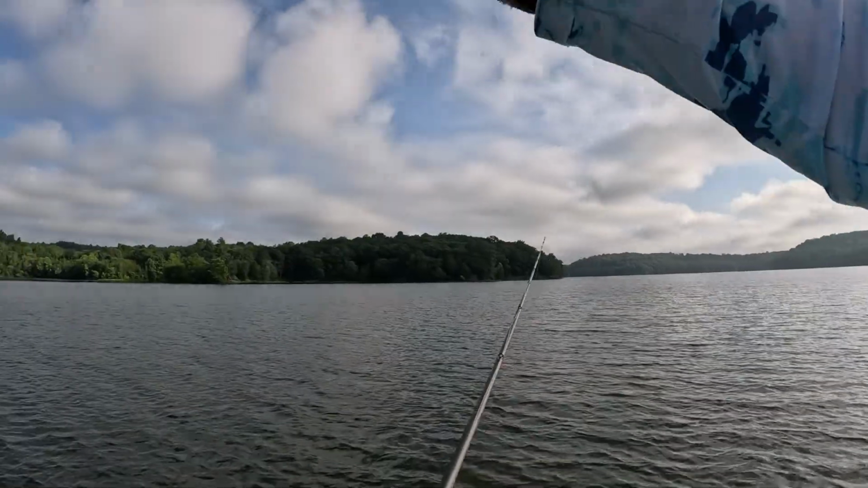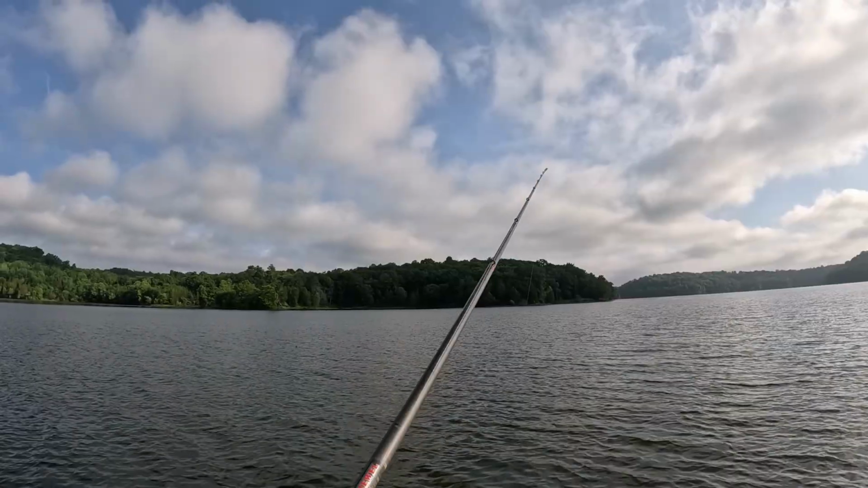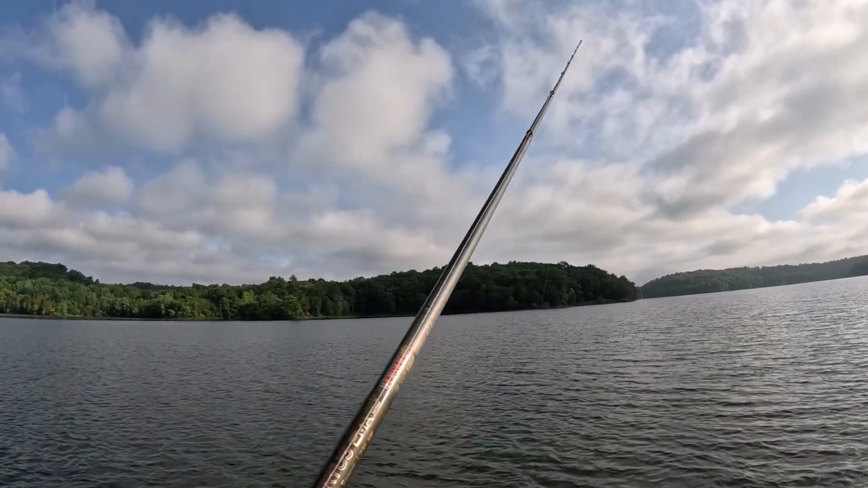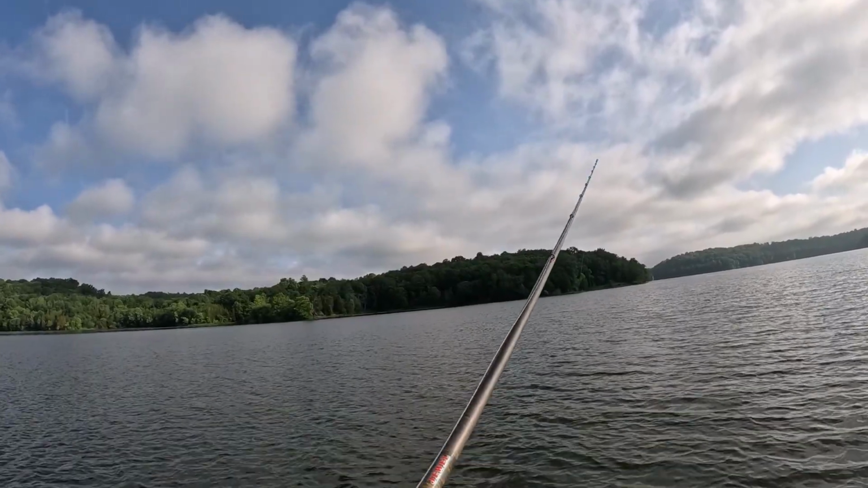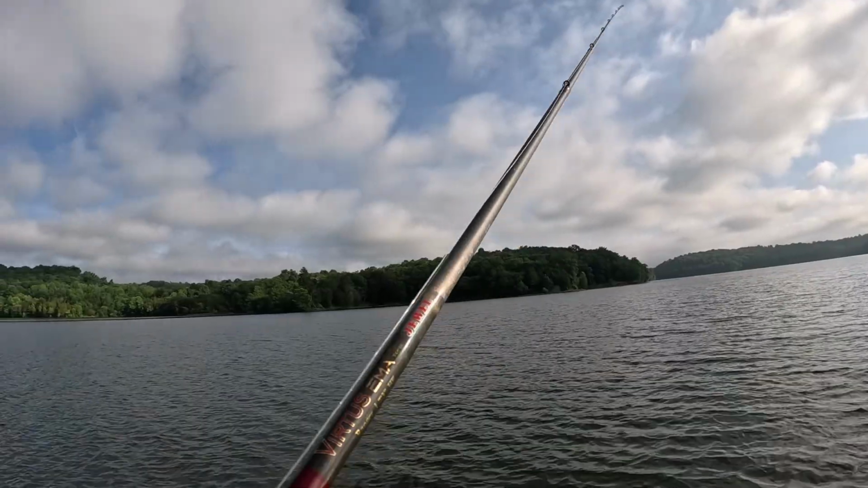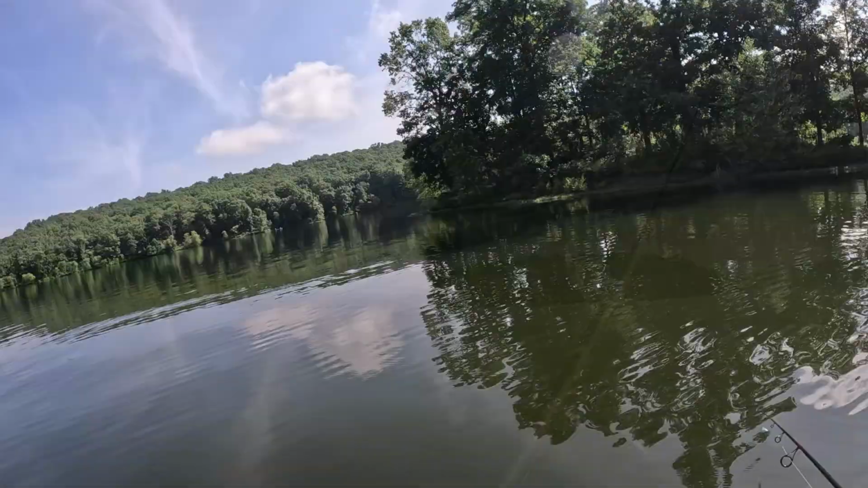Yeah, crappie will stack up more vertical and stuff, where a bass will typically spread out. Typically bass are in groups of 2 to 5 unless you really find a big school. But crappie will be groups of like 10 to 20. And a lot of times the bass are moving around a little bit more, while crappie just kind of stay stationary.